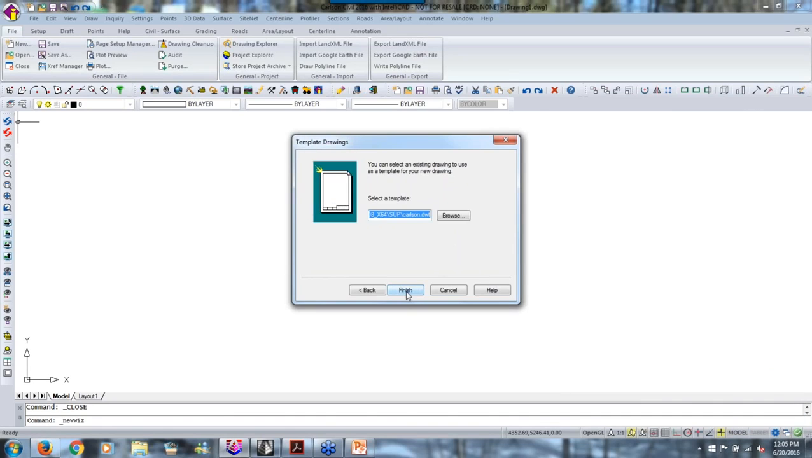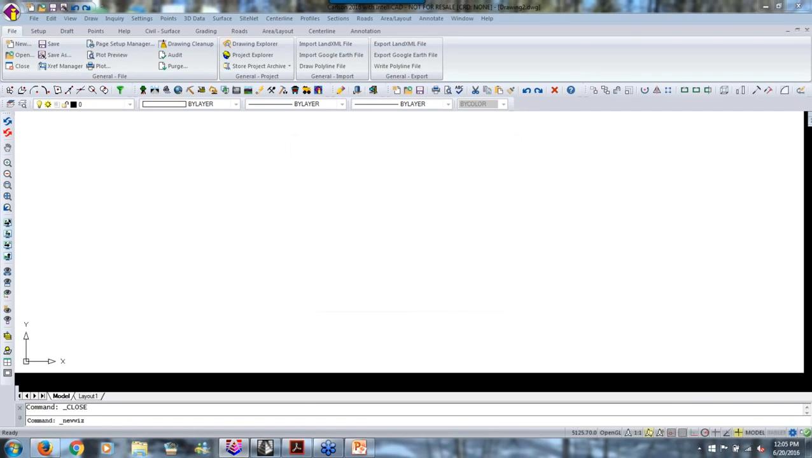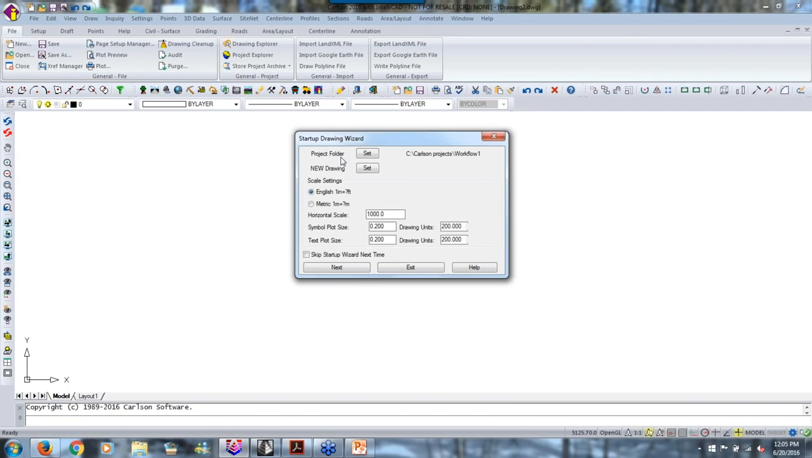Okay, so use a template drawing. We'll take the standard template, that's fine. And we come into this first screen to set up, and I work with projects. It's an option, you don't have to use it. Some people do, some people don't. I like it, partly because of my LAN desktop background, but I just like it. I think it's a good way to organize your data.